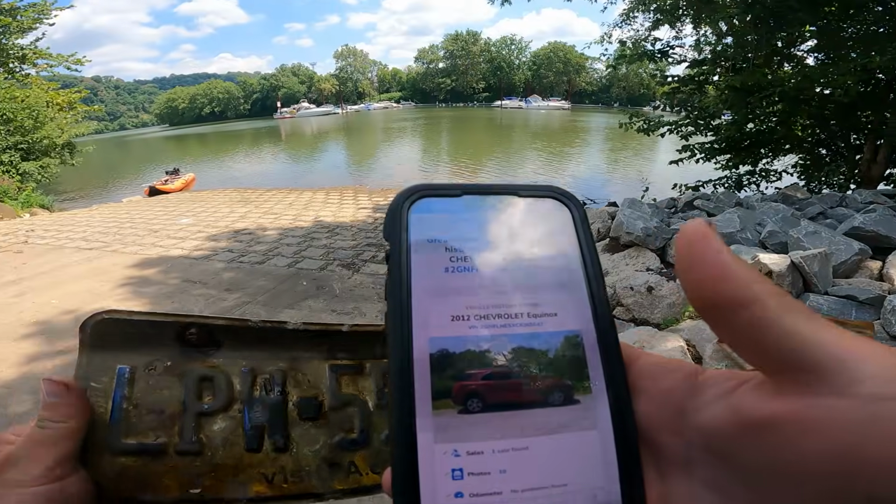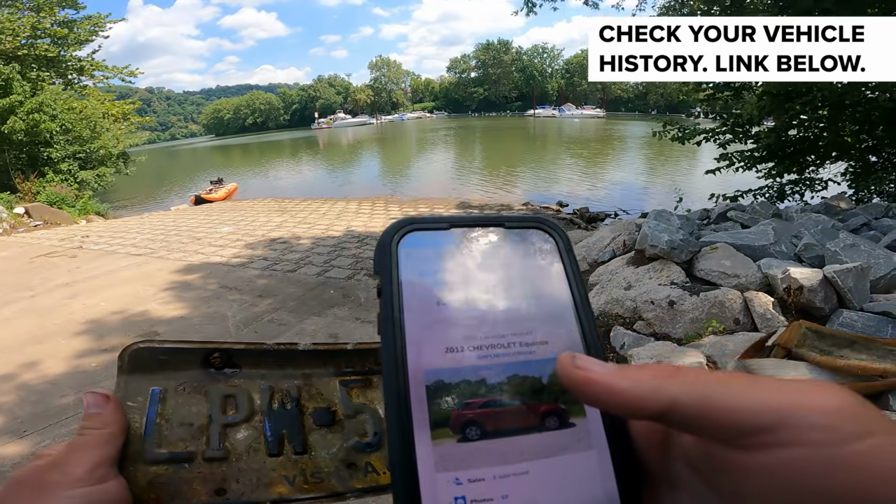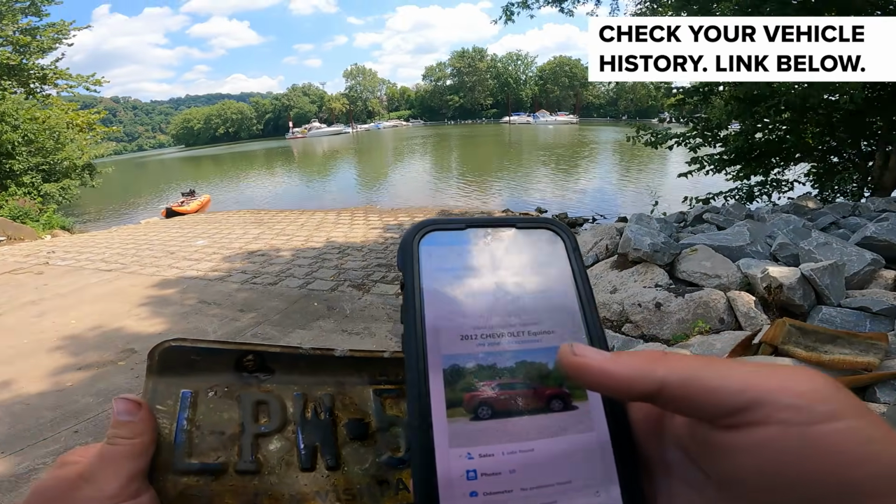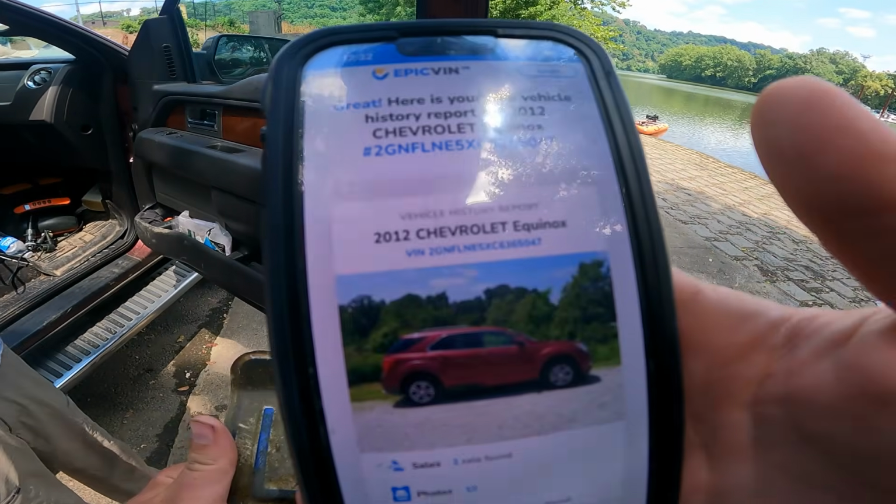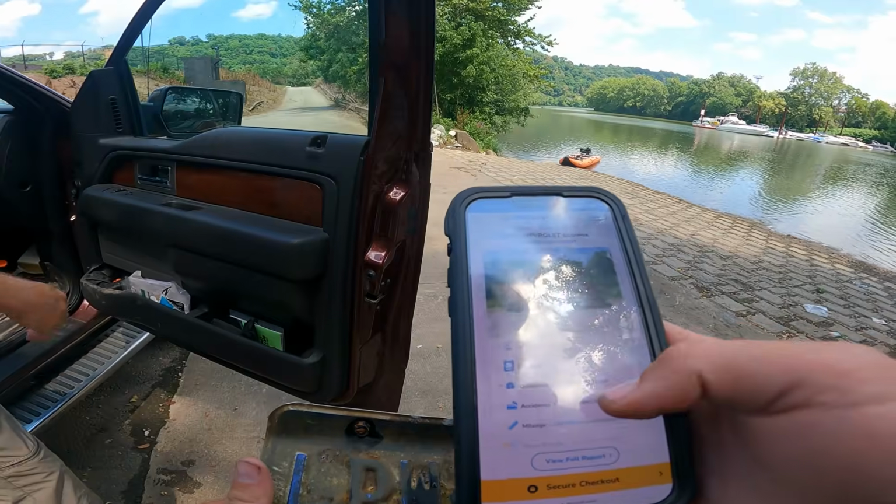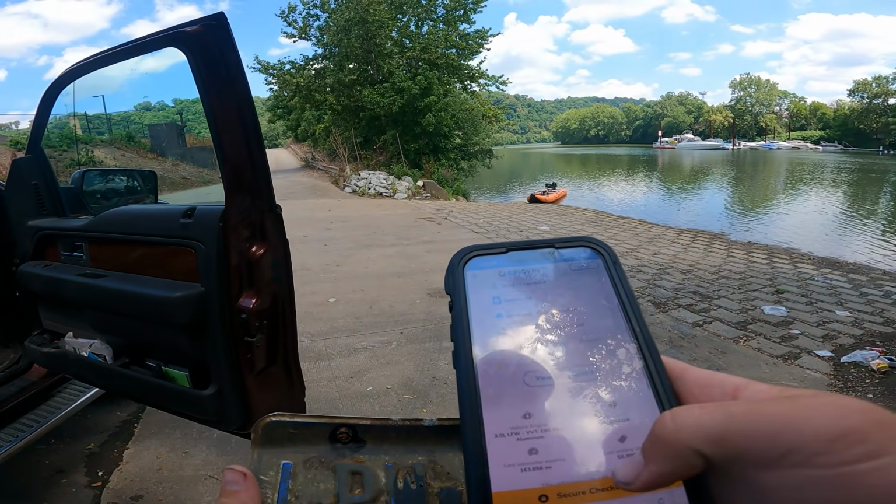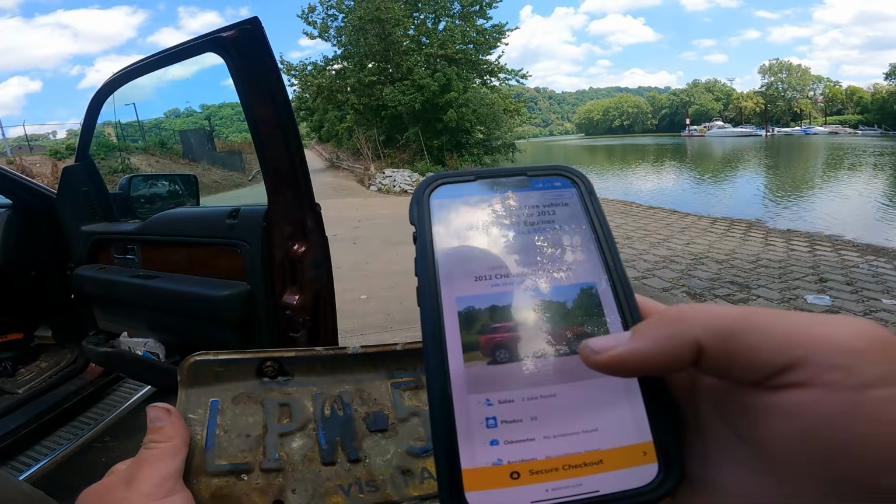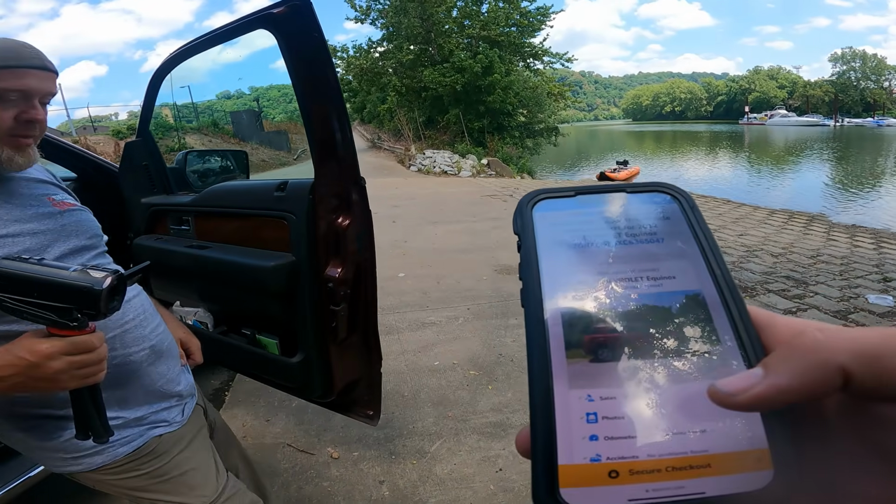All right, so I looked it up on Epic VIN, which is a website that's kind of given us free access to use it, and it came back as a 2012 Chevrolet Equinox, red. It even shows a picture of it. Nice. It says 1 sale found, 10 photos on here. Okay. So it's coming up with a lot more information than a lot of times we get with these old cars, so that's pretty cool.